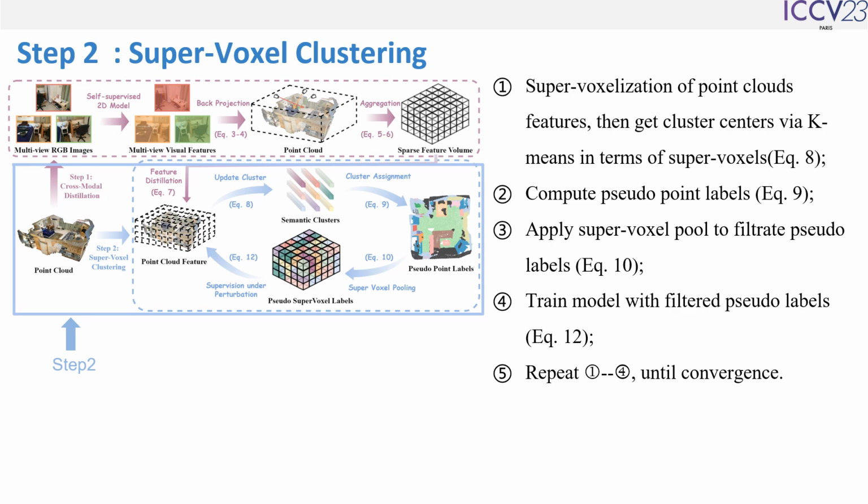Step 2 is supervoxel clustering. First, k-means clustering is performed on supervoxel features to obtain the semantic centers. Second, the pseudo labels of point clouds are computed based on the class centers. Third, apply supervoxel pooling on pseudo labels so that the labels within each supervoxel are the same. Fourth, the model is trained with these pooled pseudo labels. Next, repeat the above 4 steps until the model converges. With the above steps, the performance of the 3D model is further improved.